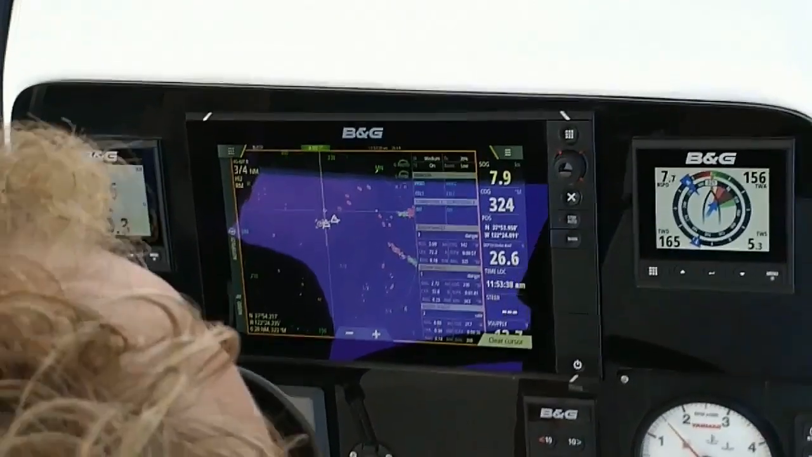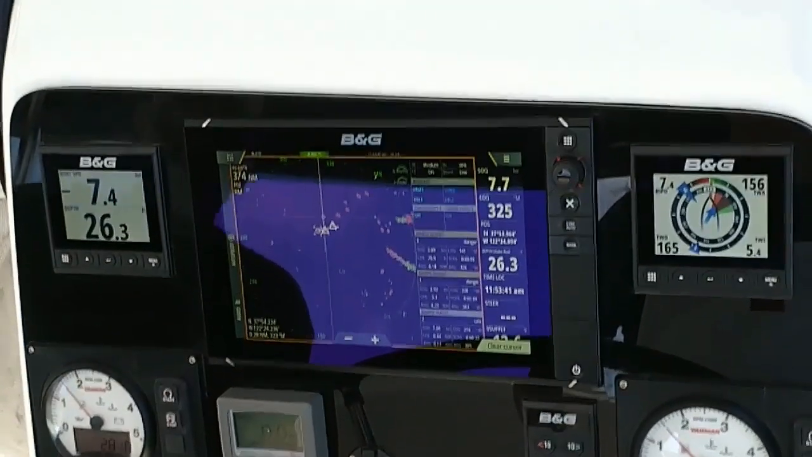We see our targets are moving 2.5 knots. It's likely they're not using their motor. We'll give them a wide berth.